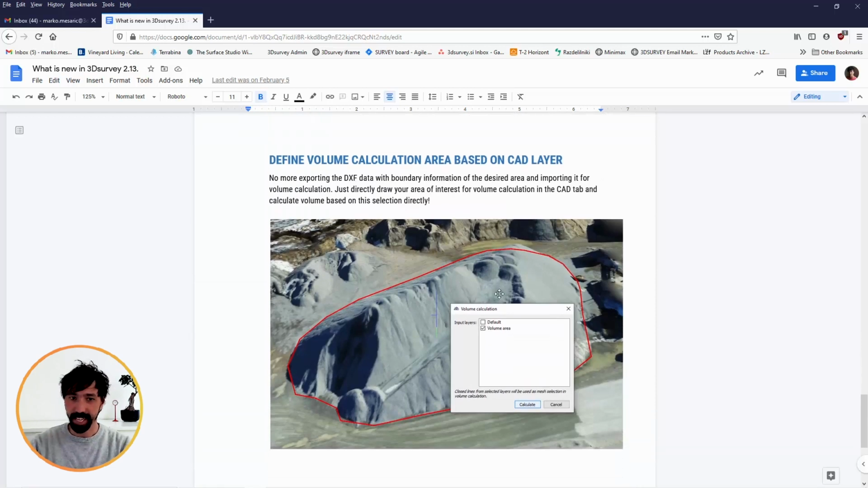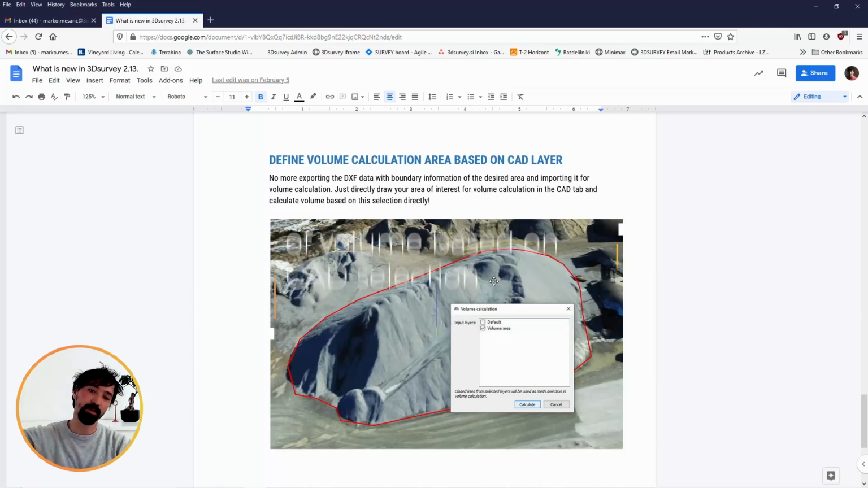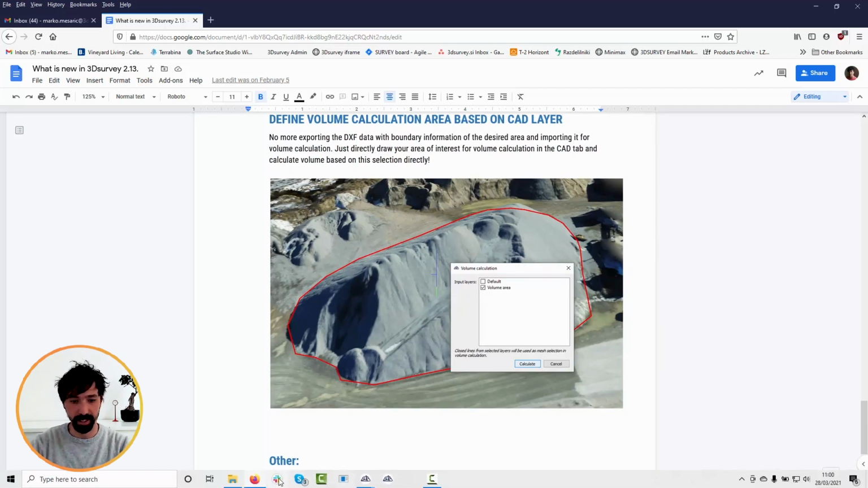Okay, next one, again functional improvements. Now you're able to calculate your volume based on CAD selection. You don't need to export boundary lines as a DXF, import them again and so on. Now you can directly just select your area of interest based on CAD data.